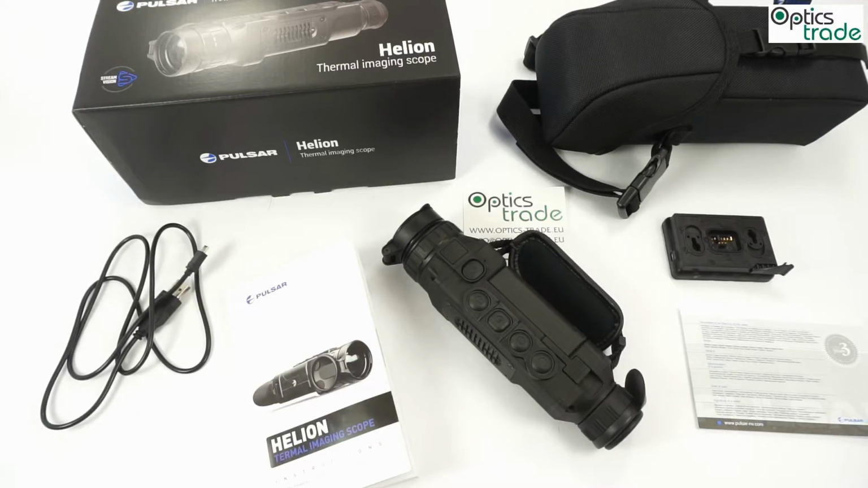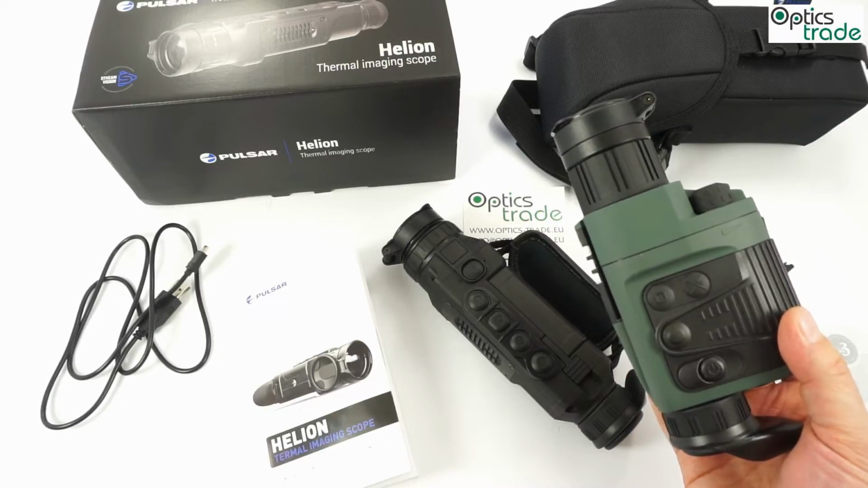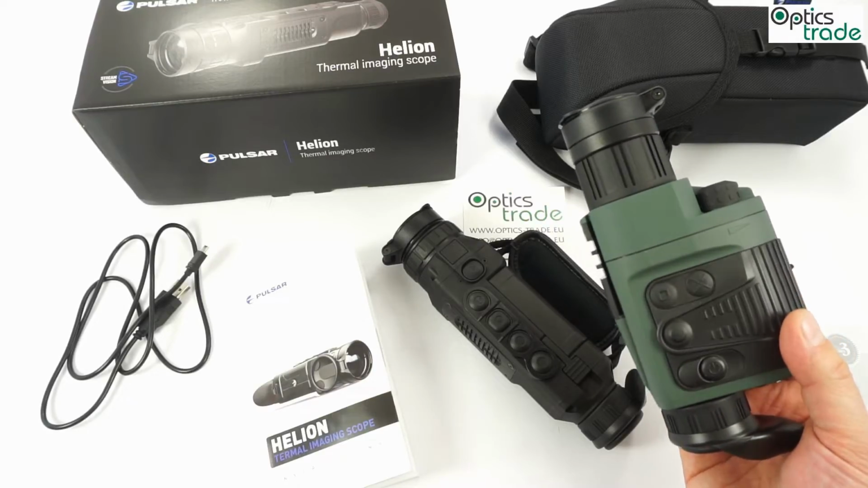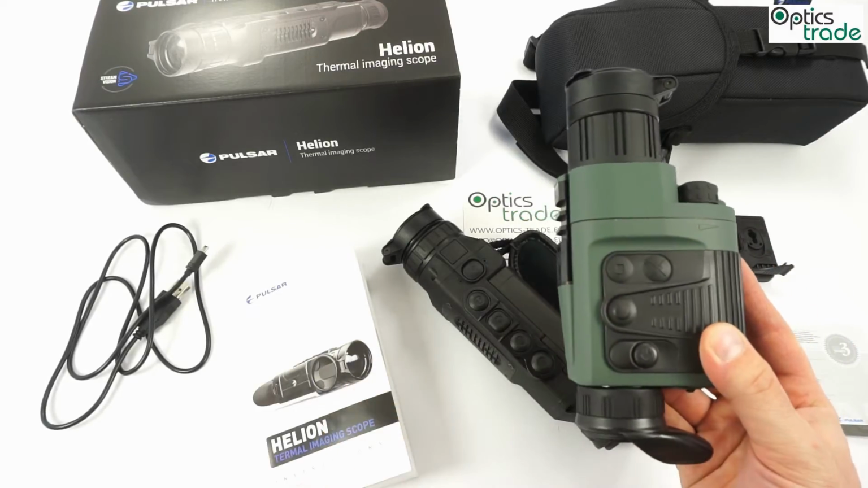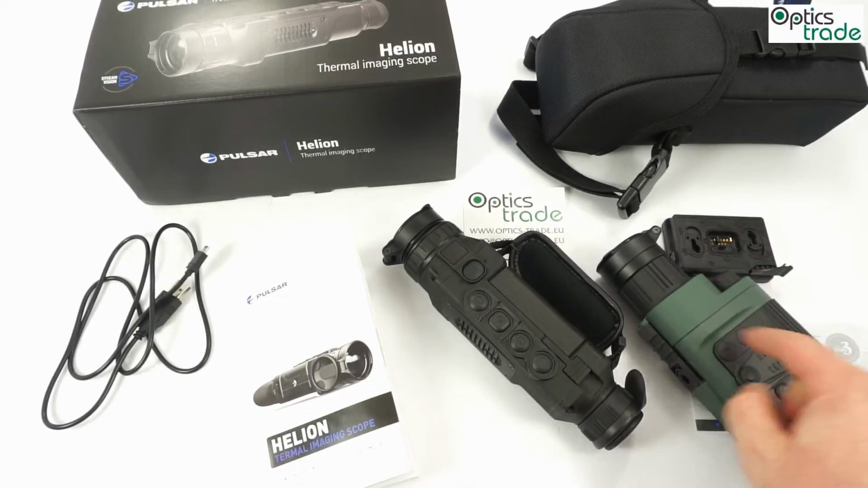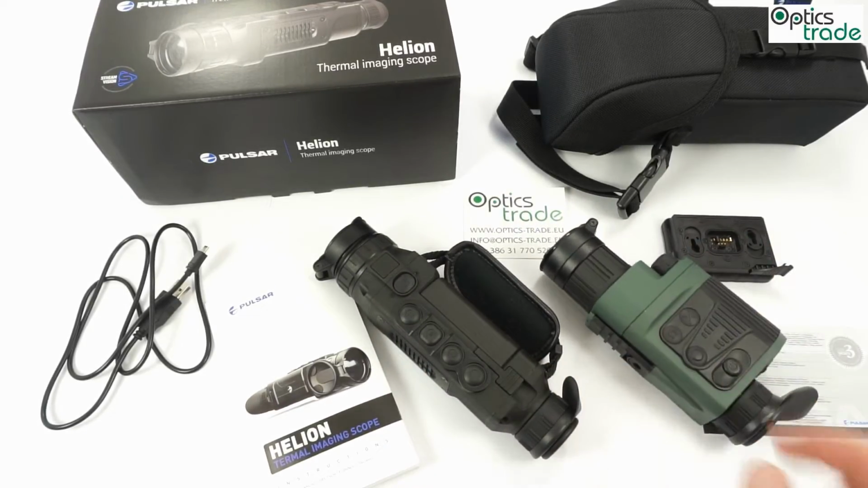These devices came as a replacement for the Quantum series devices. These devices were upgraded 3 times. The last upgrade was, I think, in 2016 also, 1 year ago, with an XQ marking, or LQ if they had a lower refresh rate like this one here. So if we see it quickly, we see that the form of the Helion is totally different than the form of the Quantum.